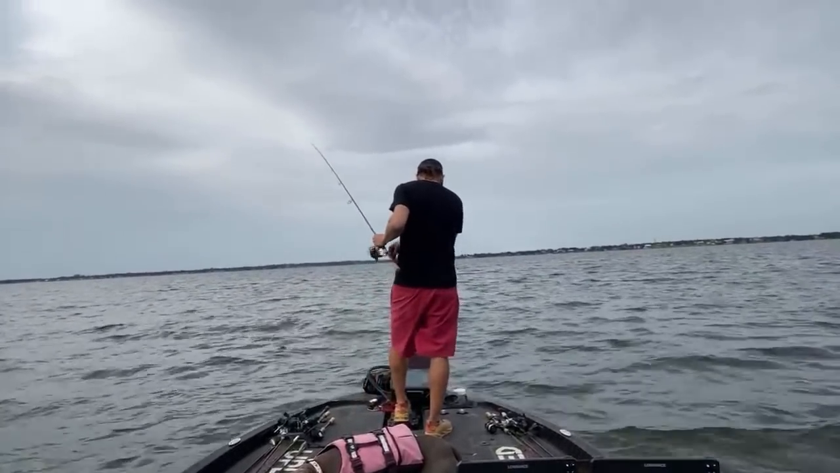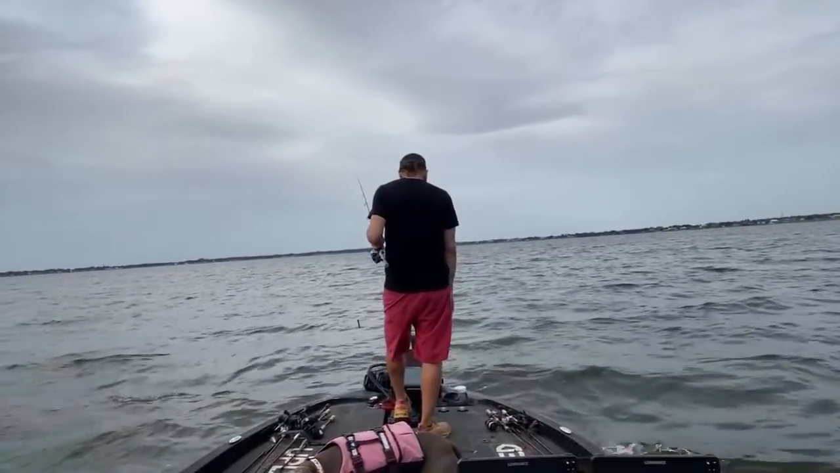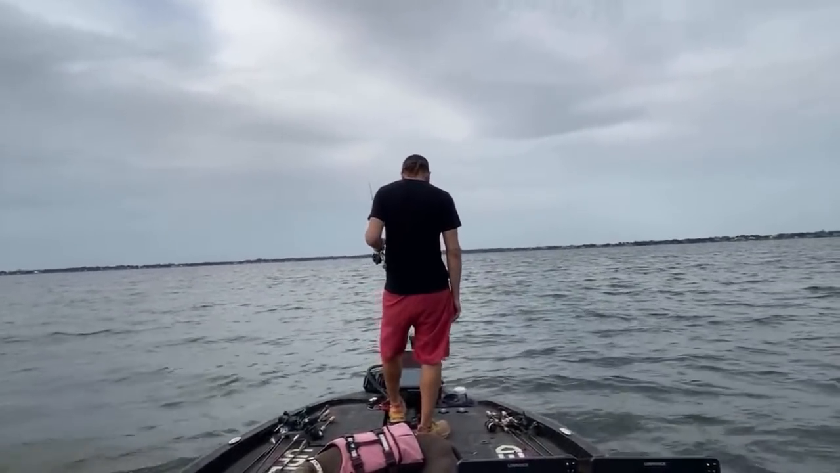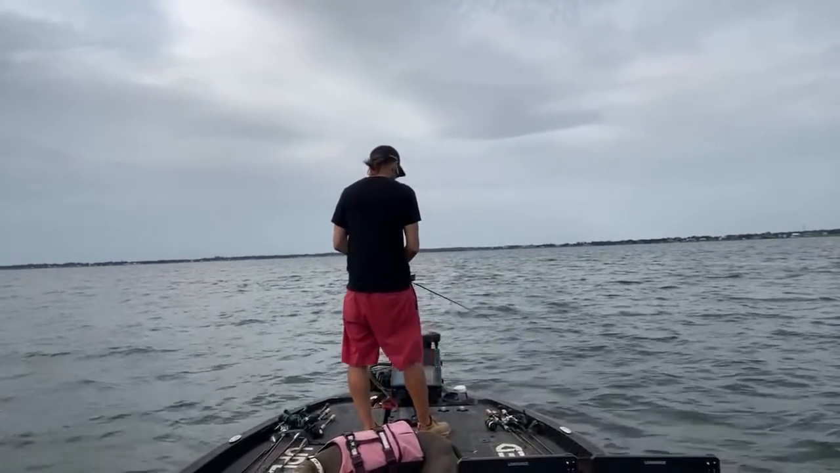Alright, so we lost track of these fish. We need to shift around and make an adjustment, but that's kind of the beauty of it. You can fish super duper small with this active target and kind of skedaddle around. Damn it, they're right there. So they're like right below me right now.